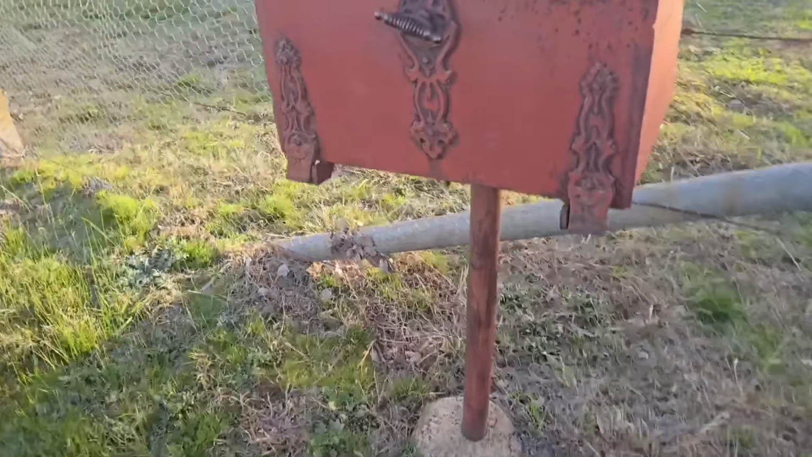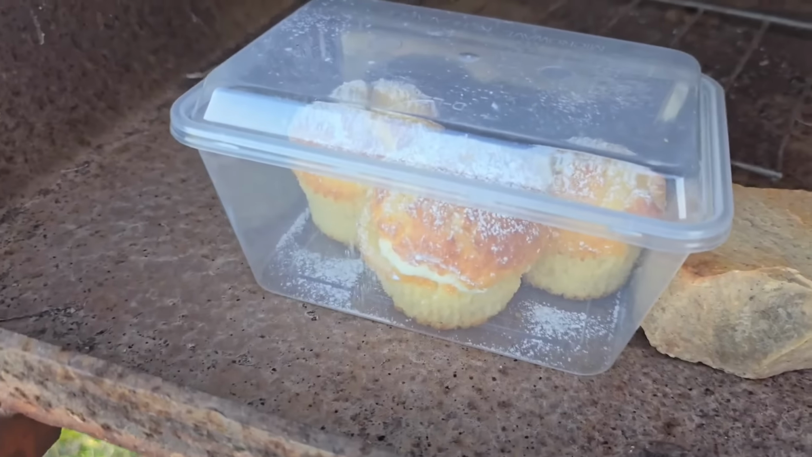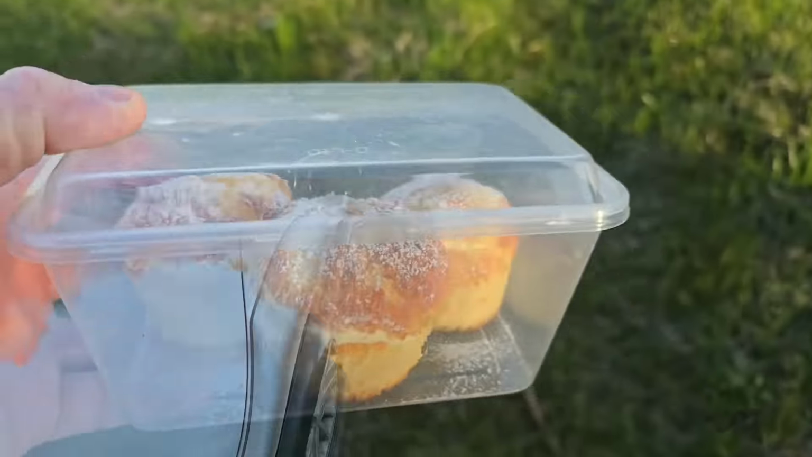Day two, I've just got to a little property down the road and the farmer said, have a quick look in the letterbox. I've got a treat for you. And he always takes good care of me. Oh, she said she's been doing some baking today and that looks bloody yum.